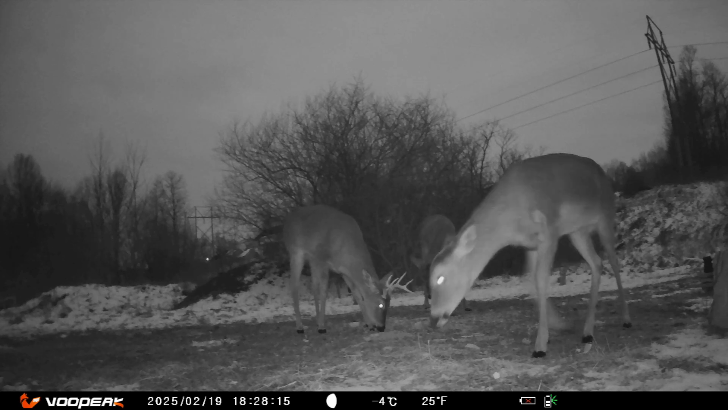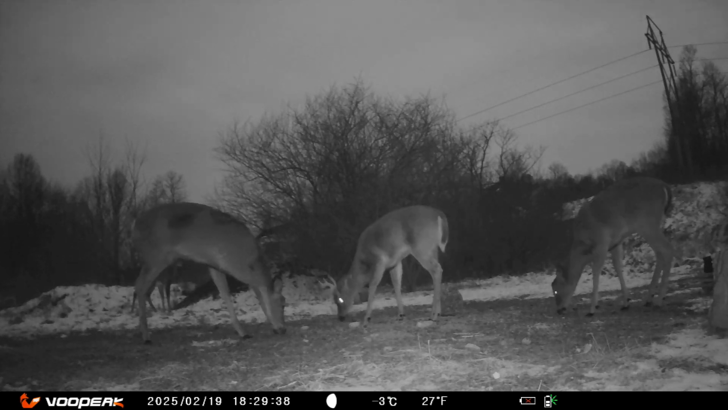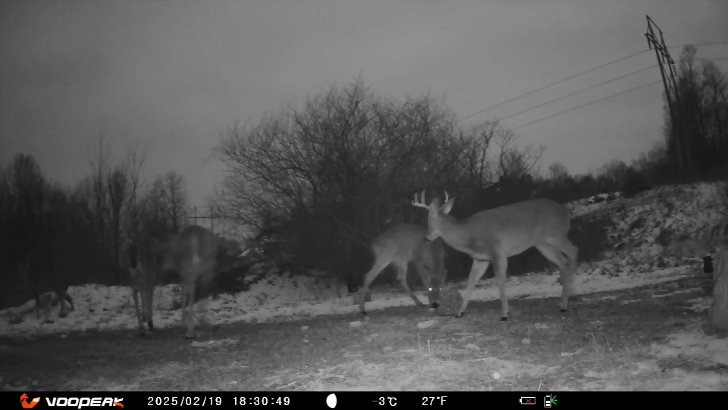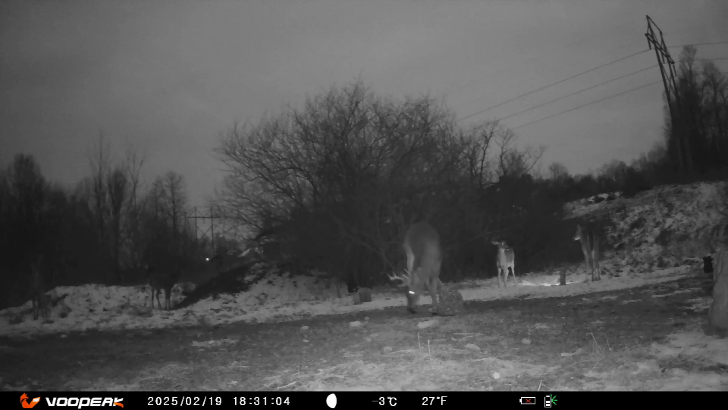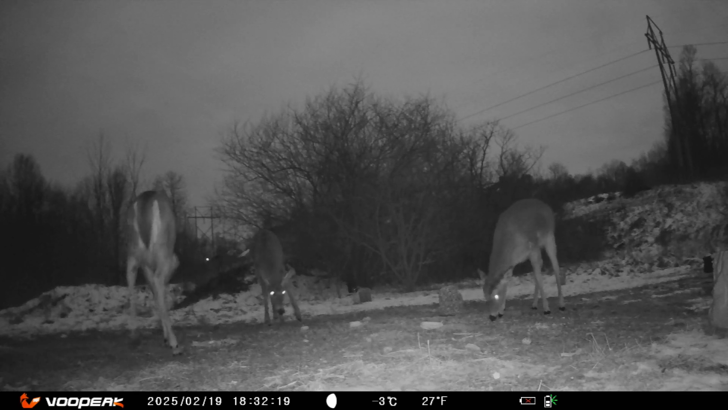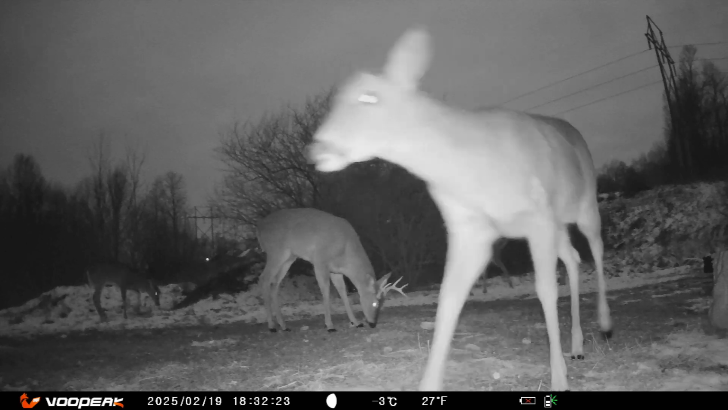To determine the number of points on a deer, count the tines, antler points, on each side of the antlers, including the brow tine, and then add them together. A point is a tine that is at least 1 inch long. The brow tine is the first tine that grows out from the main beam, and it's typically counted as a point.